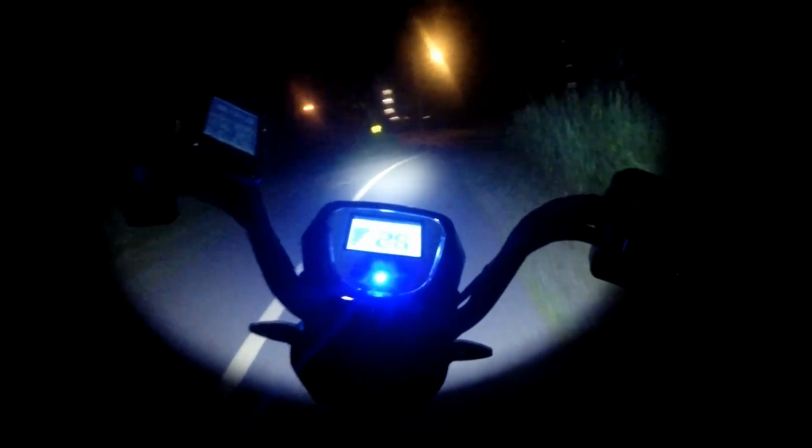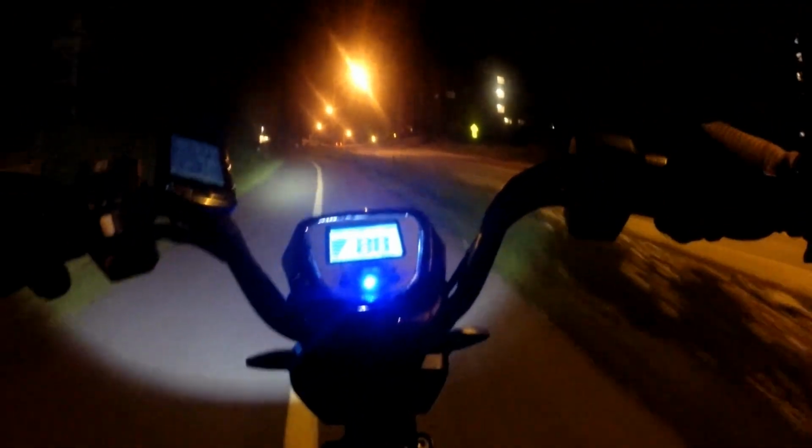It hasn't been cleaned up. So we got a twisty windy uphill here. We'll come down this too, because this will be a fun downhill. But this isn't a hill climbing bike, so we've slowed down to 20 kilometers an hour to go up this.